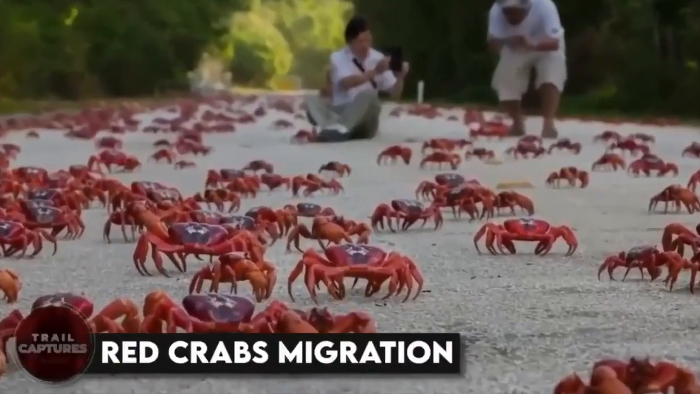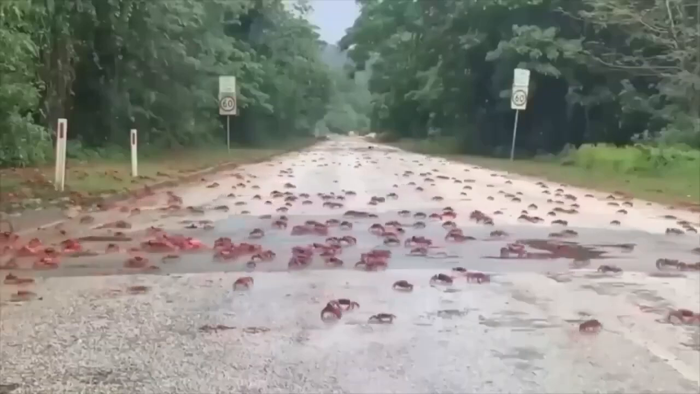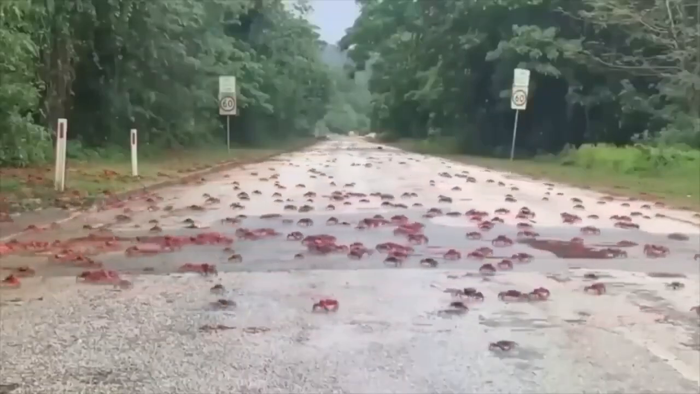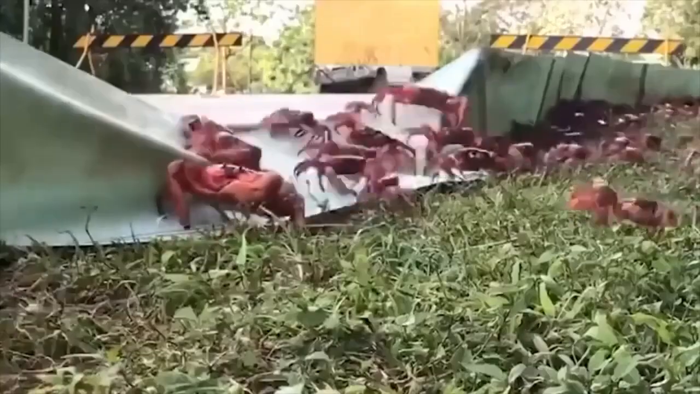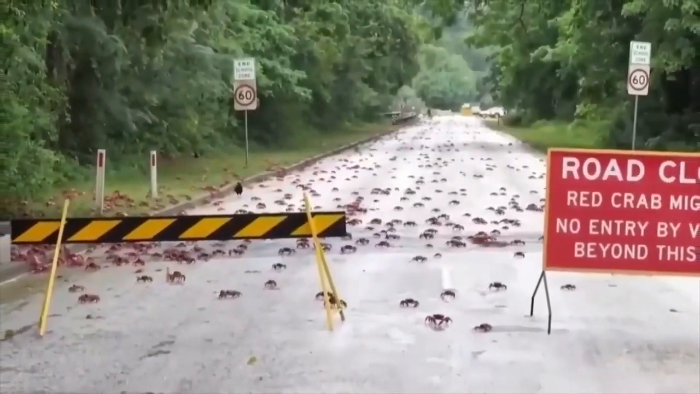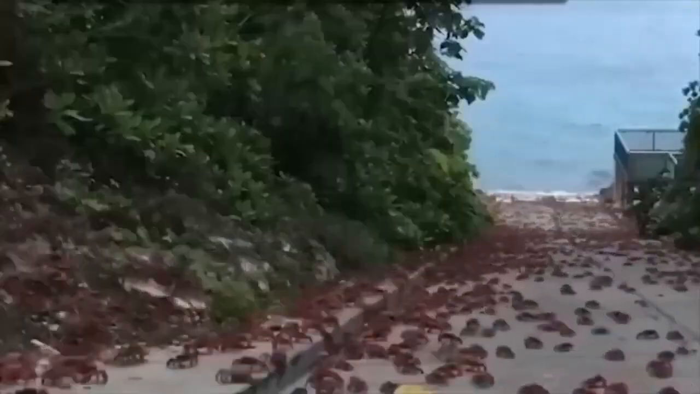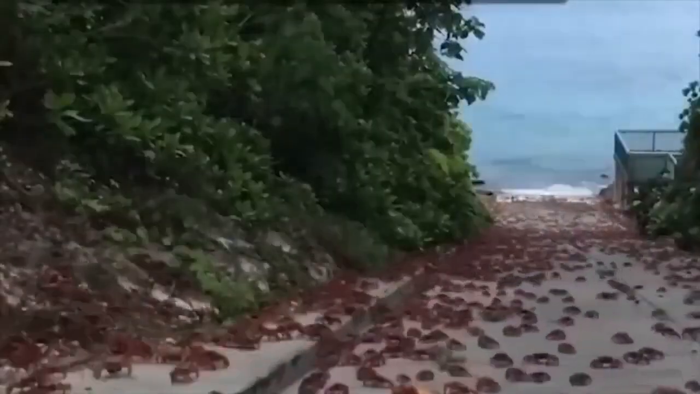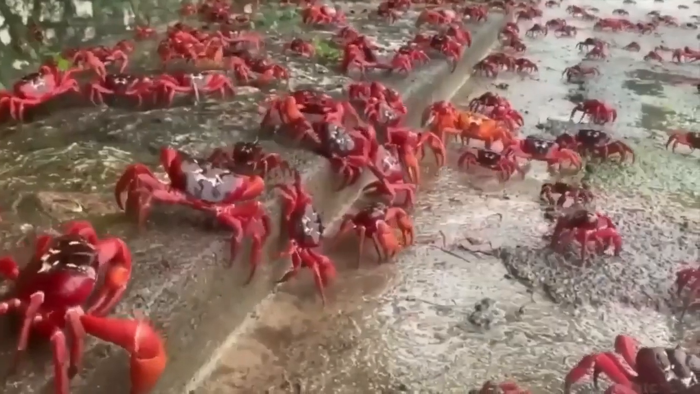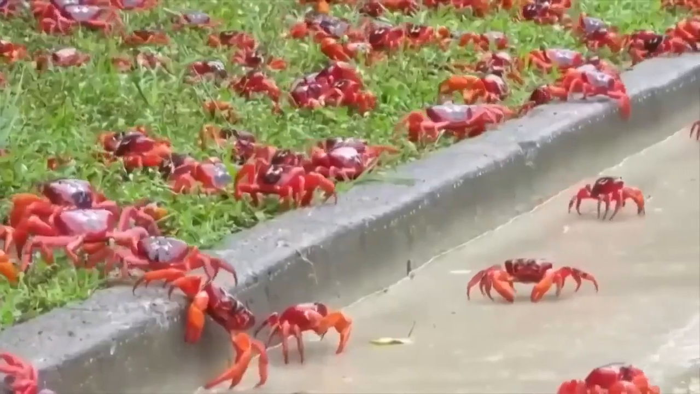Red crab's migration. On Christmas Island in the Indian Ocean, a spectacular natural phenomenon takes place every year. Millions of red crabs embark on an epic journey from the forest to the coast to mate. This journey begins during the rainy season and is protected by park rangers who block off roads and construct temporary fences along the migration path.